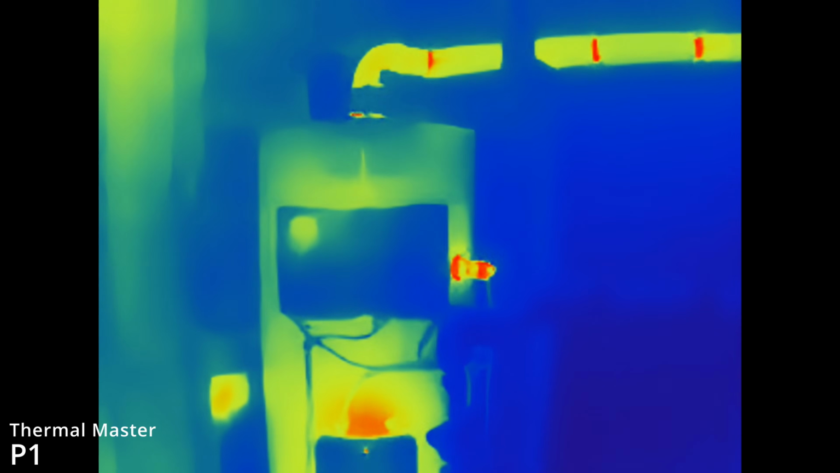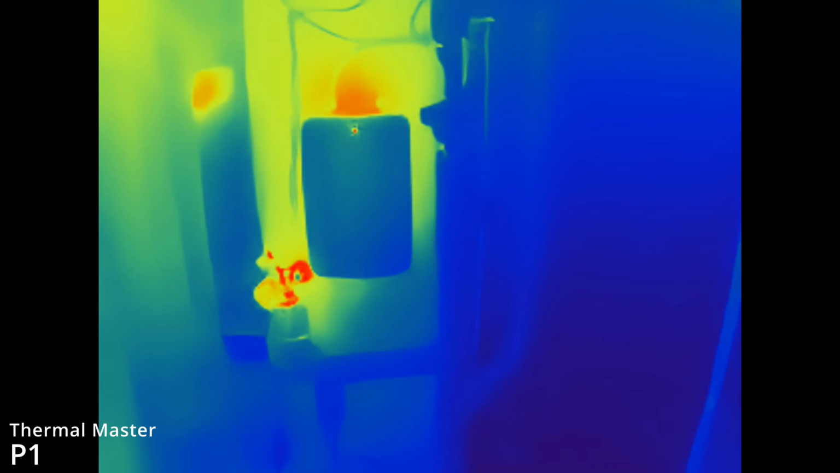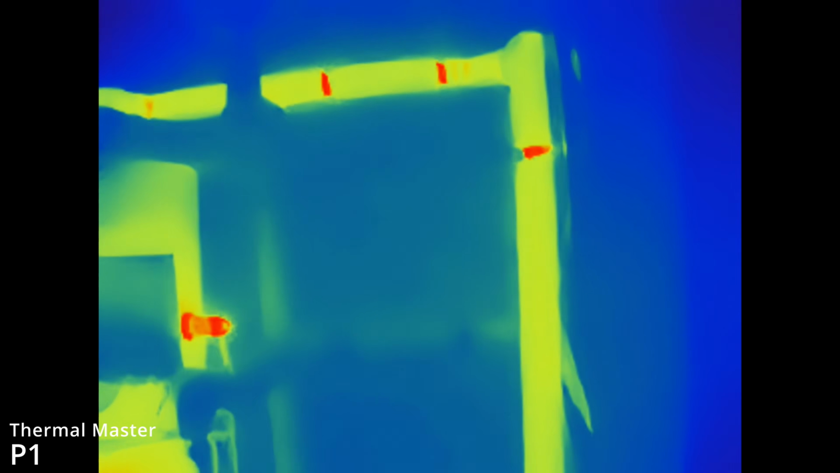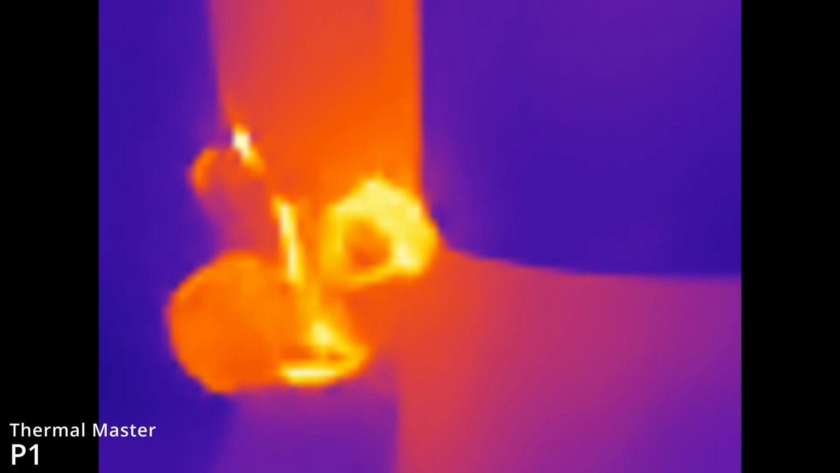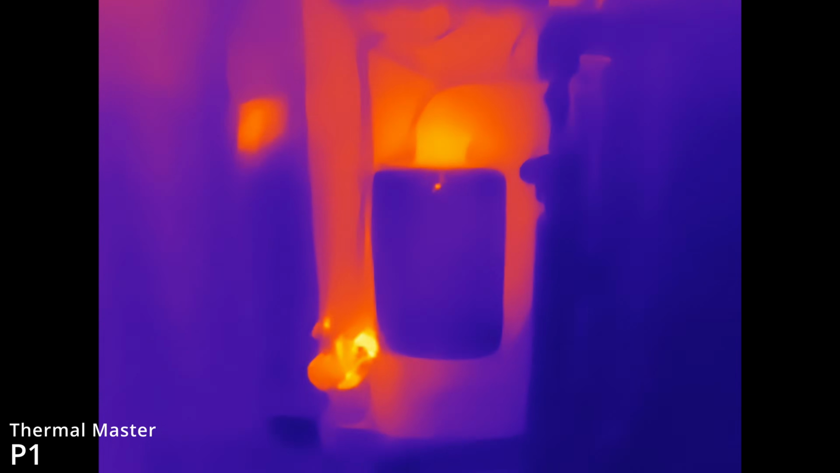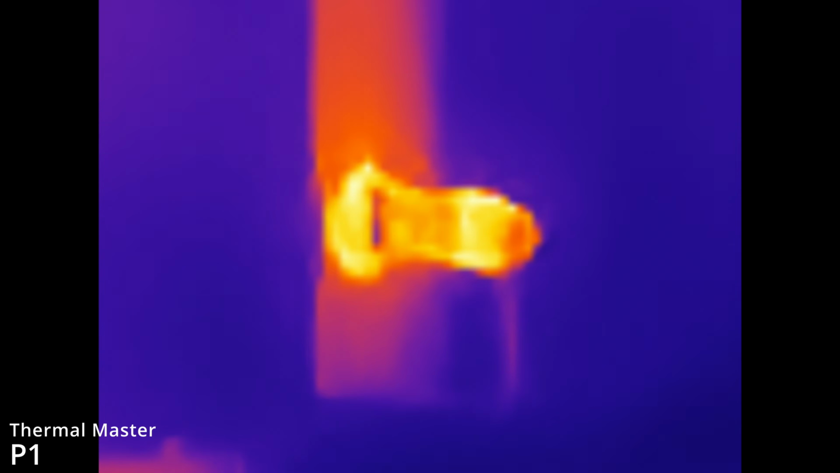So again, here you can see the tank itself is well insulated, but you've got areas where you can see the hot spots. These are the valves that mount directly to the tanks, as well as the lagged pipework. You can see the gaps in the lagging in there. I'm going to do the zoom in a minute just to show you what this is like. So there you're looking at one of the fittings on the side. This is that digital zoom. So it's not optical. It's going to reduce the resolution, but it does allow you to get in and have a closer look.